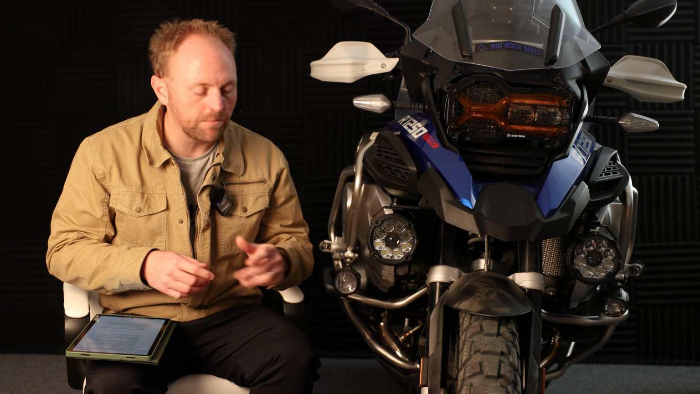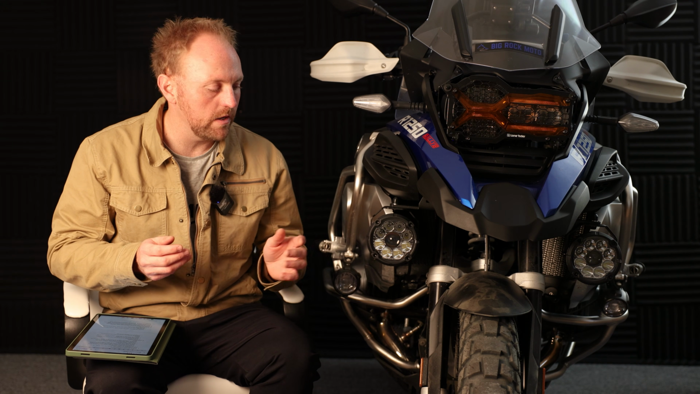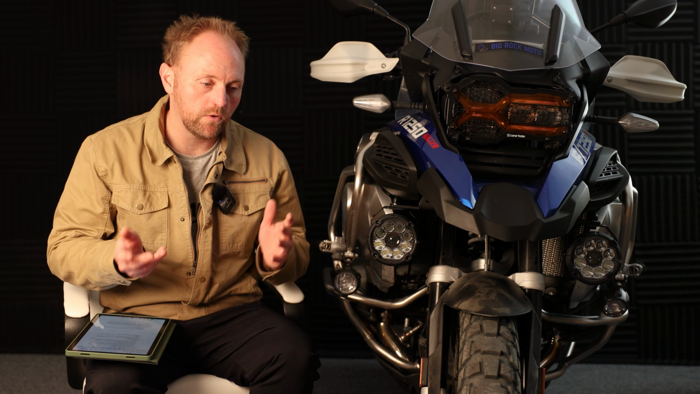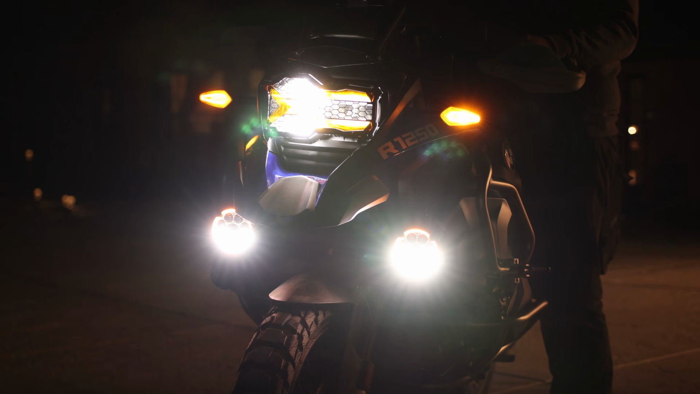For me, I have it set up to be on all the time when I'm on my full high beam, but if you don't want that, you can tell it, because it knows what speed you're going based off the bike's computer, you can say, okay, I only want that to come on at 30 miles an hour, 50 miles an hour, or 70 miles an hour, whatever it might be. That's really, really cool technology.